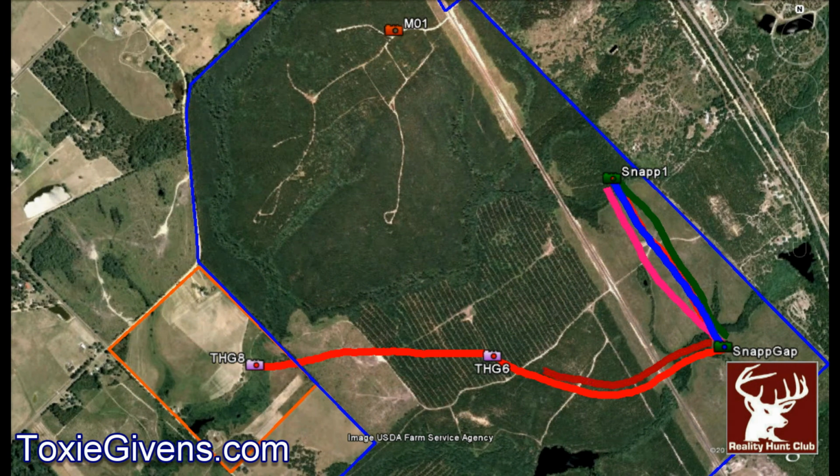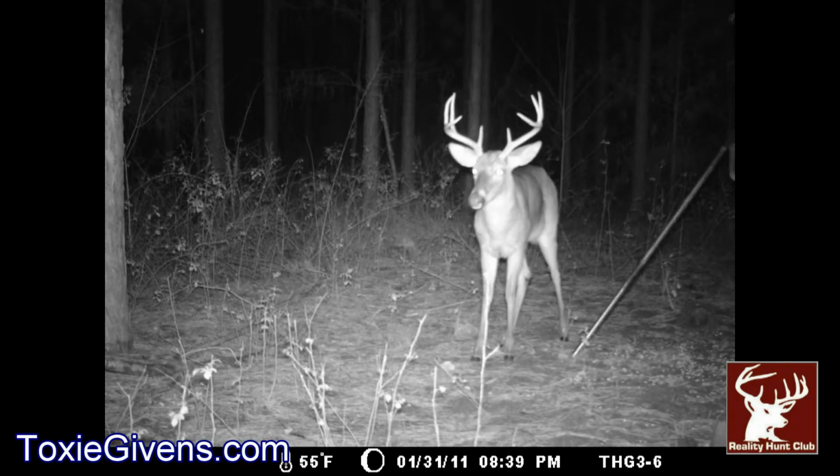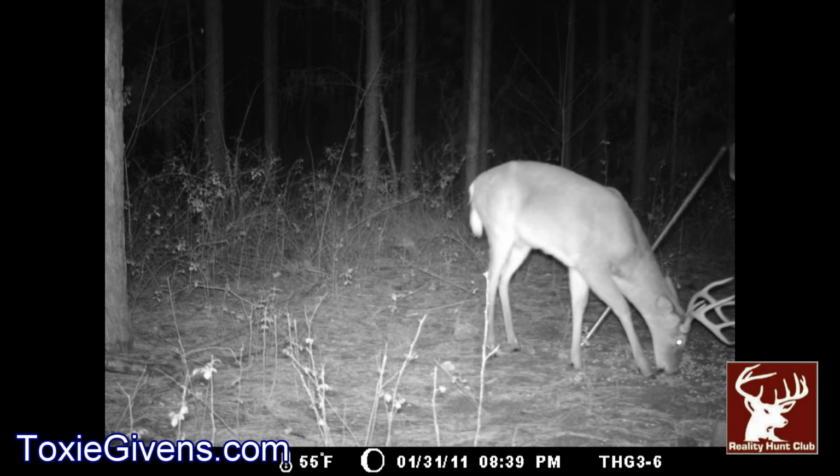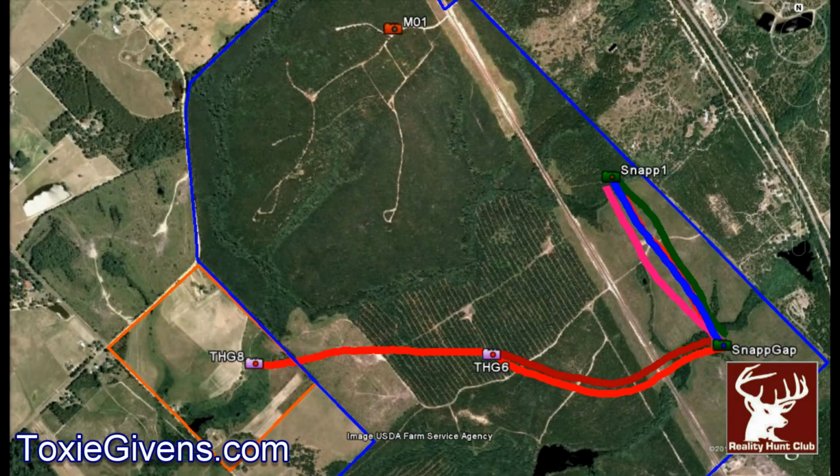Let me see where he's going. And he's going back toward the ridge on the 31st. Now, if you notice these times, it looks like he's feeding about every 6 to 8 hours. Of course, you know, getting him elsewhere. Now, where's he go? Now he's going back toward the gap.